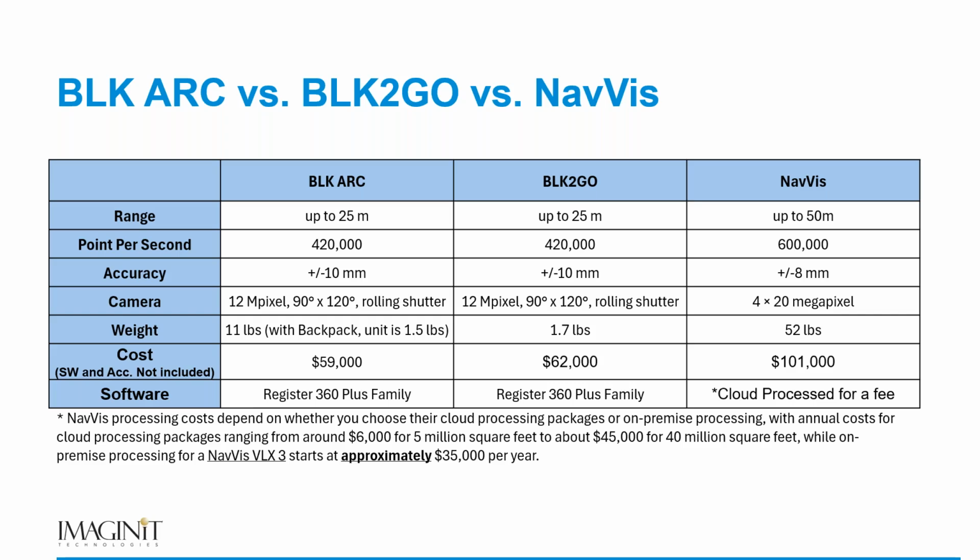I was on site with a client a couple of weeks ago. They had 4 warehouses that were over 5 million square feet that they're in the process of scanning. So if you start looking at not only the cost and the weight of the unit, but also the processing of that data, it can get very costly very quick.